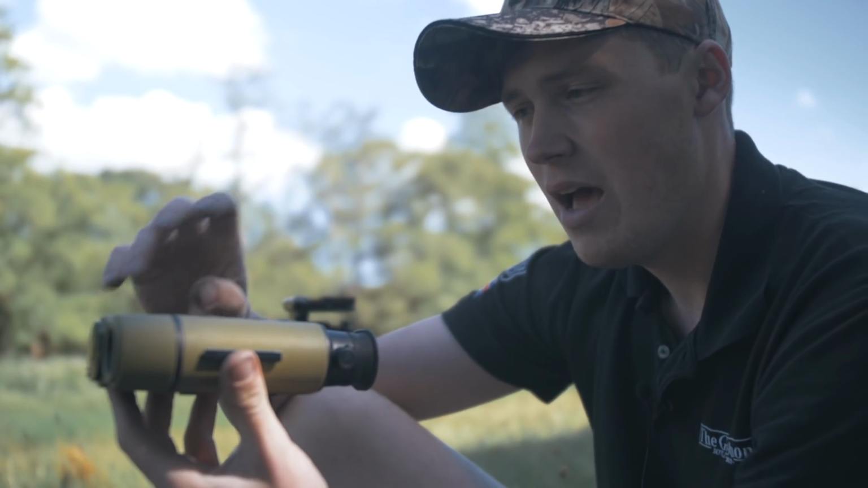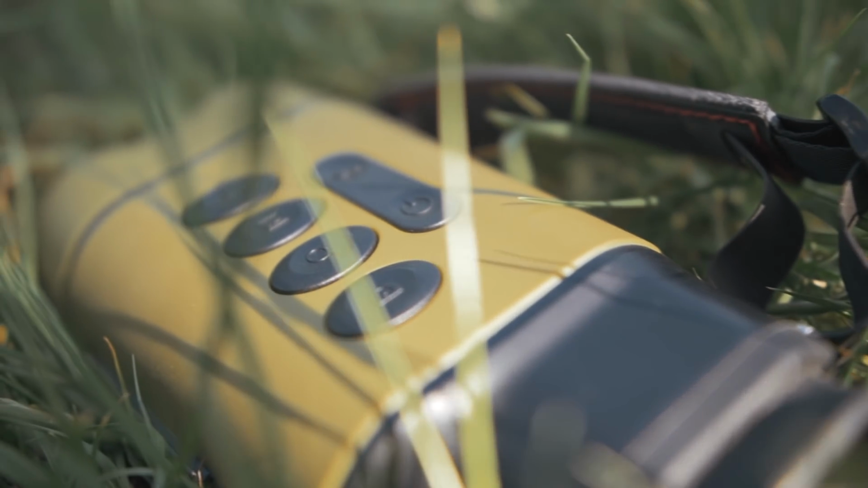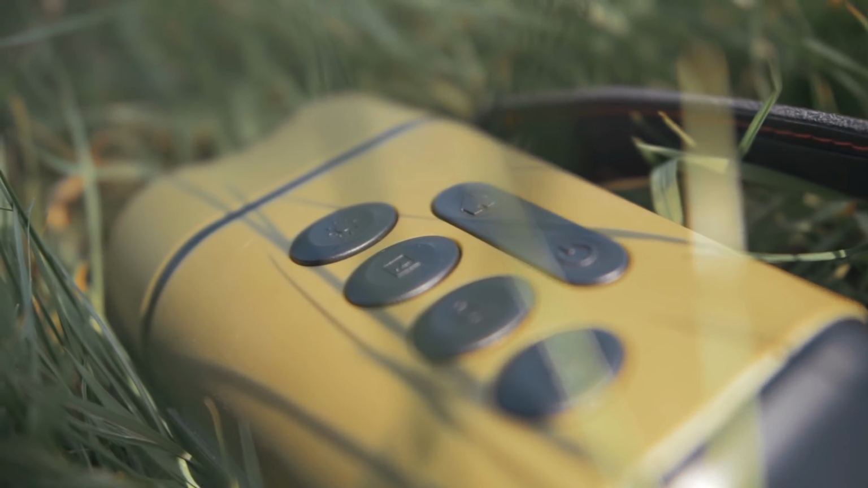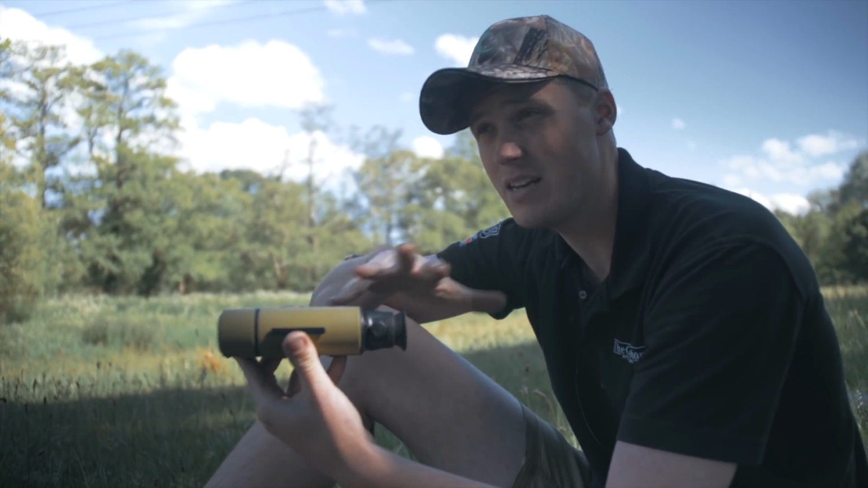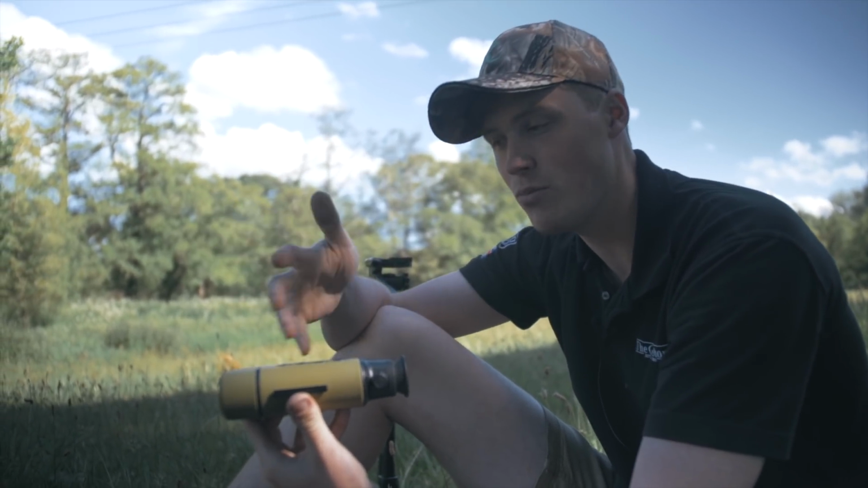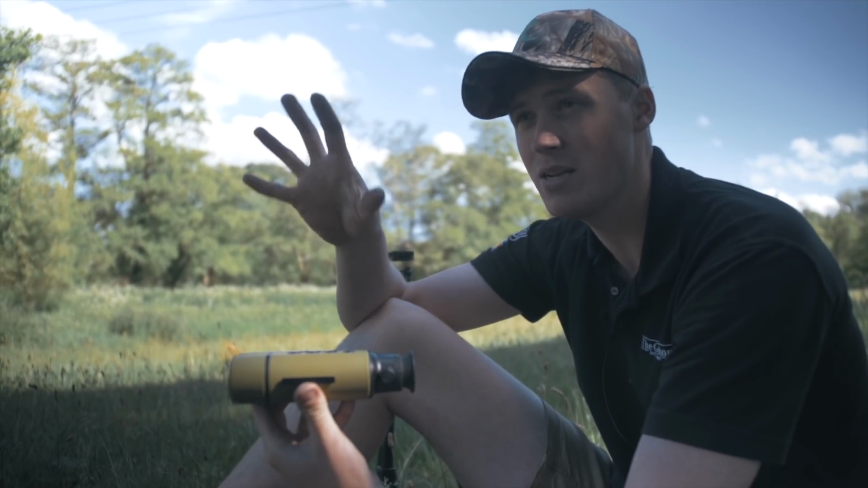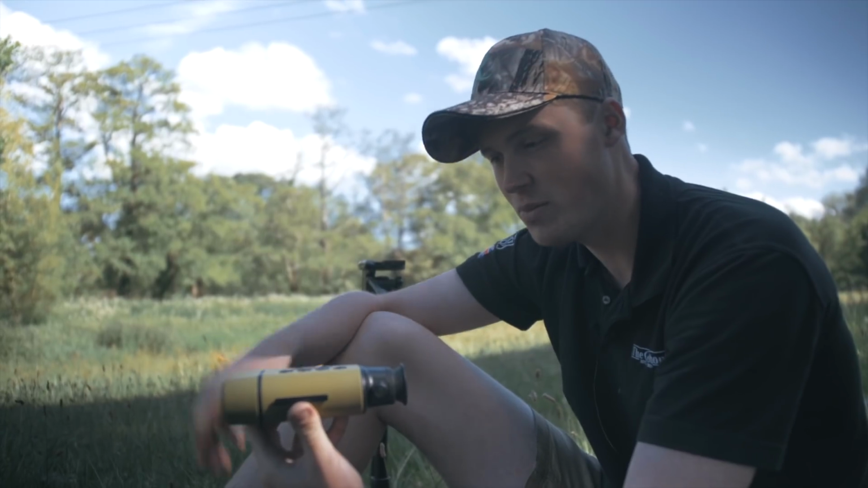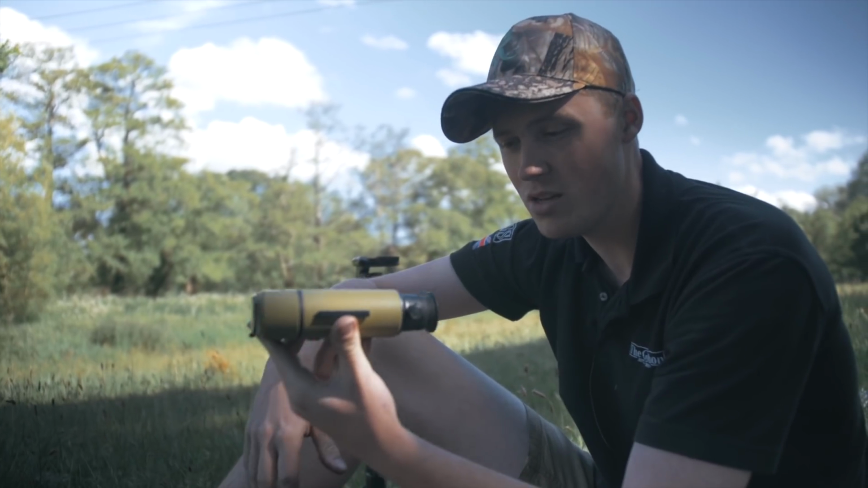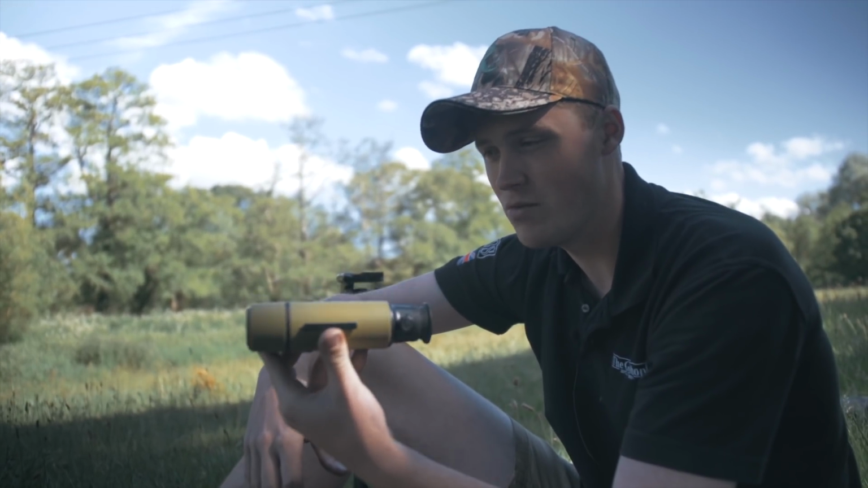Everyone commented actually of how handy it will be when this becomes a scope, because, you know, those times when you're on a target, you can actually have the two together. It's not about using the thermal to spot as such, but about having the ability to see what's behind whilst using a thermal scope, which will be really good. However, as a spotter, it's also unbelievable.